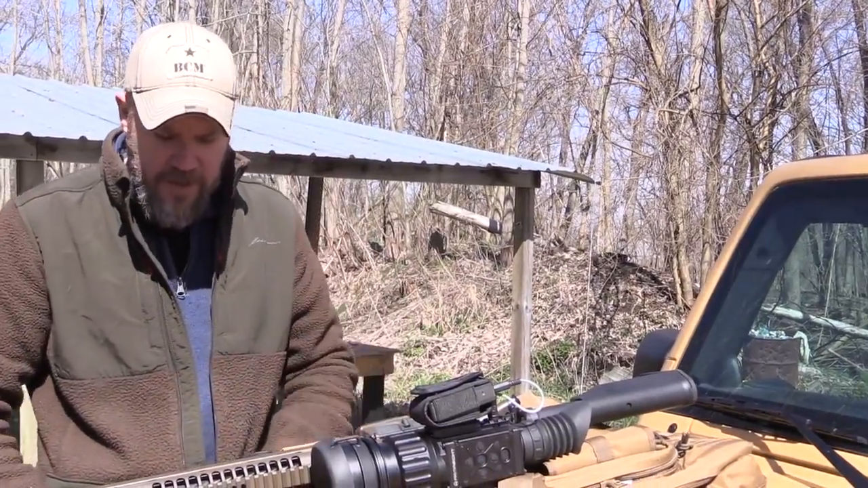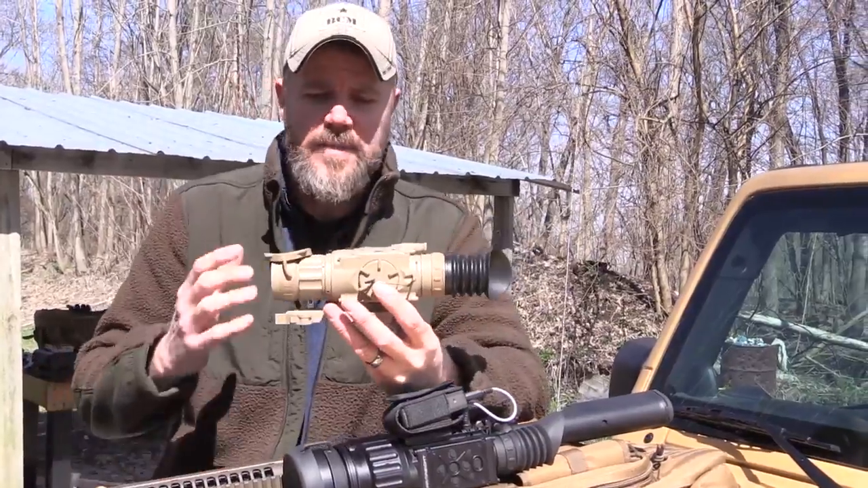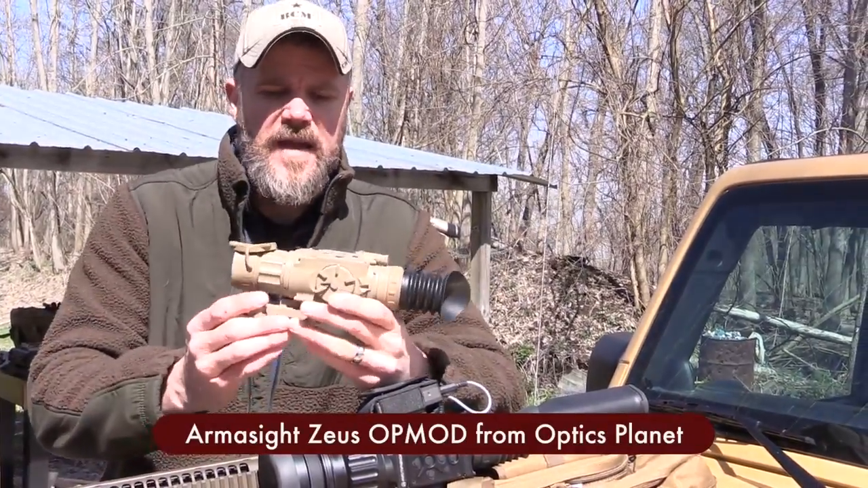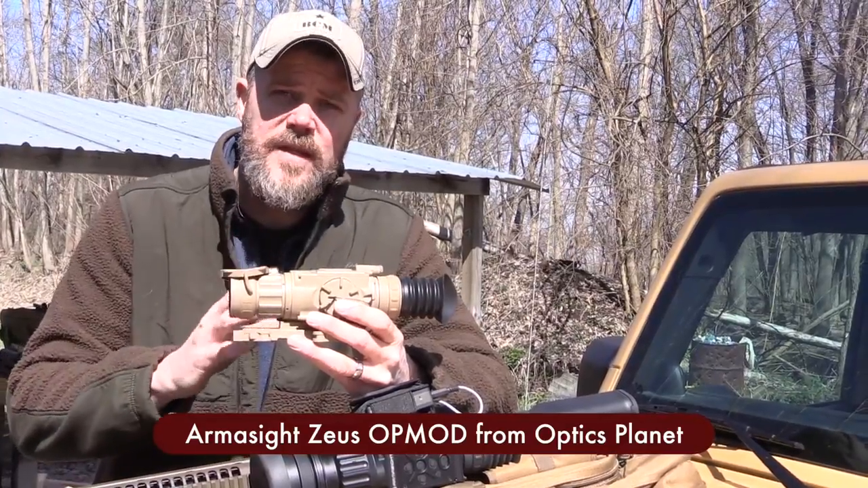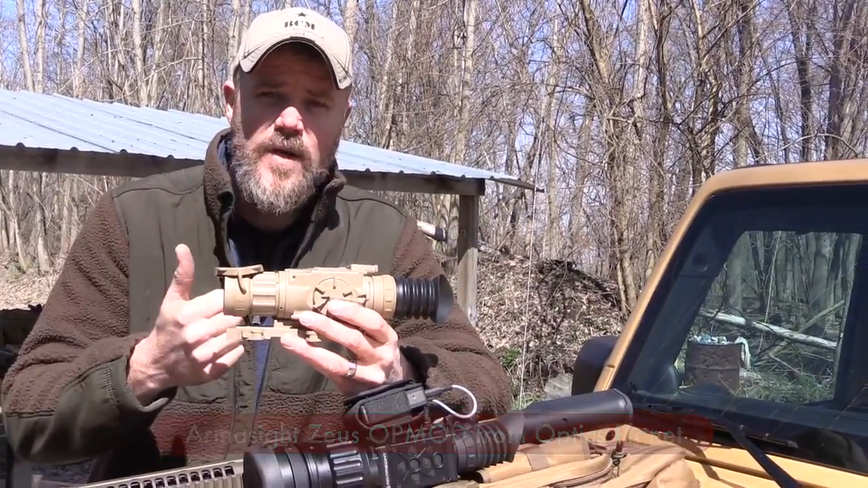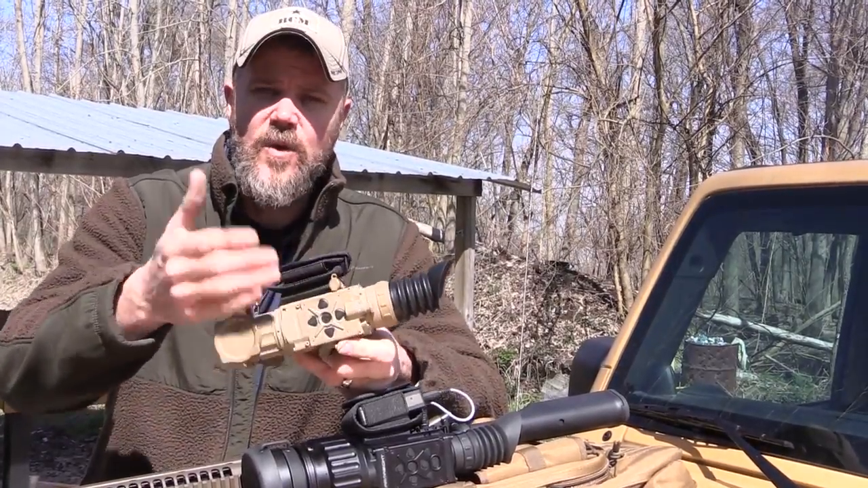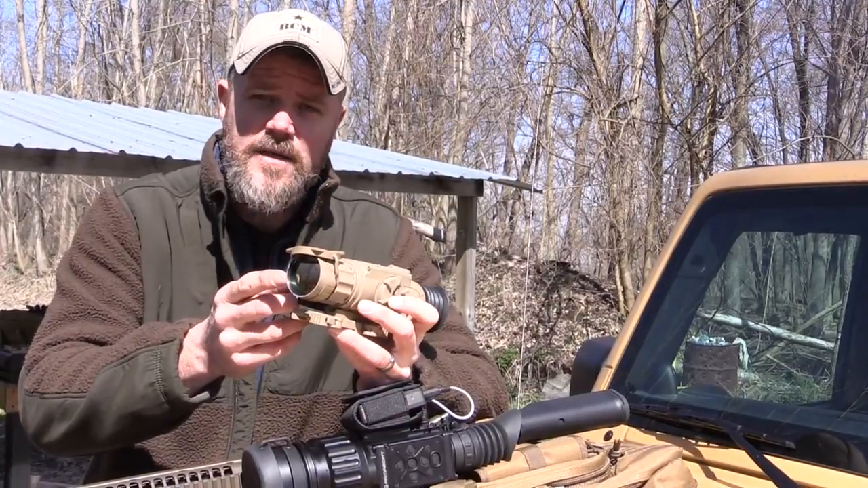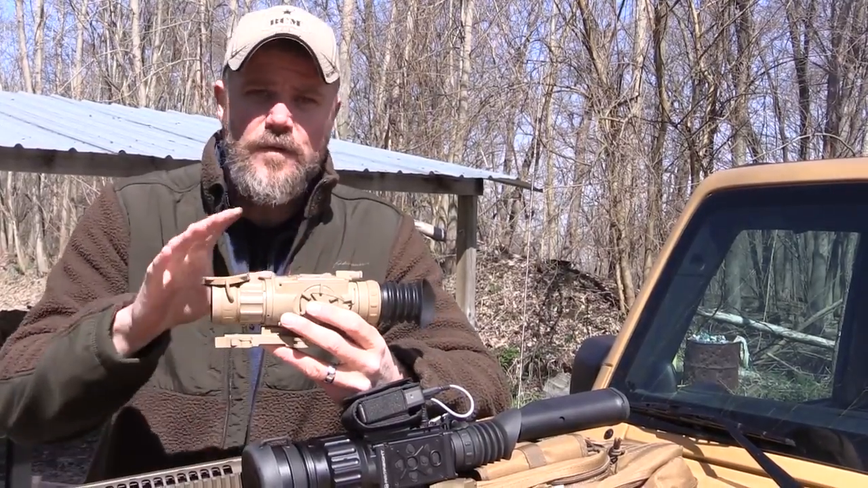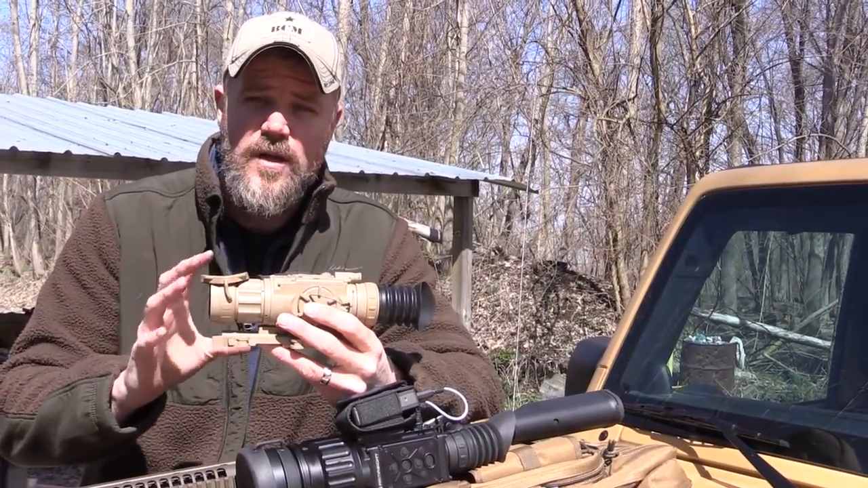Now, another thing that's changed is that this is my Zeus Op Mod that I picked up from Optics Planet. I've had this sight for coming up on a year now. I really enjoy this sight. It's awesome. It has great resolution. I have the ability to record, which is what this pouch is here. I can record video signals out. It has a 42mm objective lens over here. It has full features, a number of different color palettes, all that stuff, and the resolution's really good.